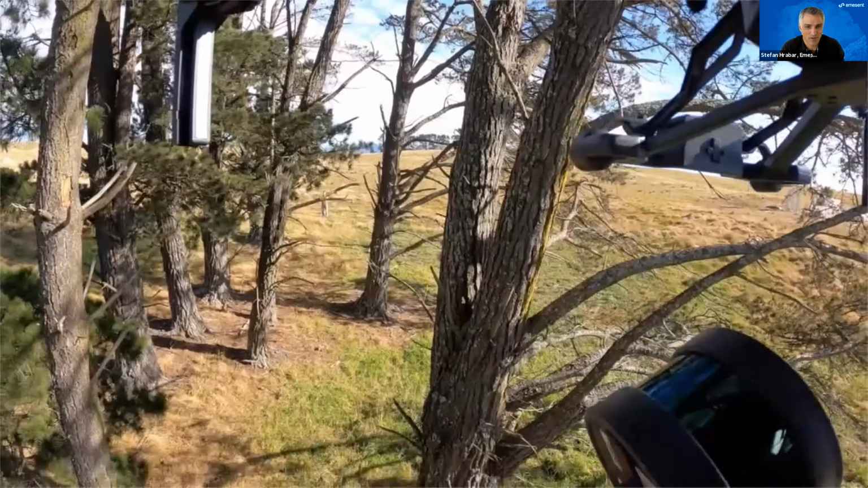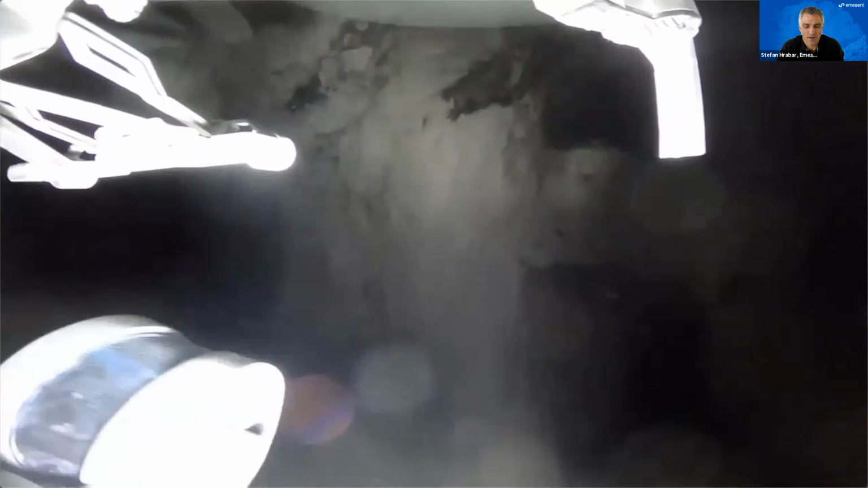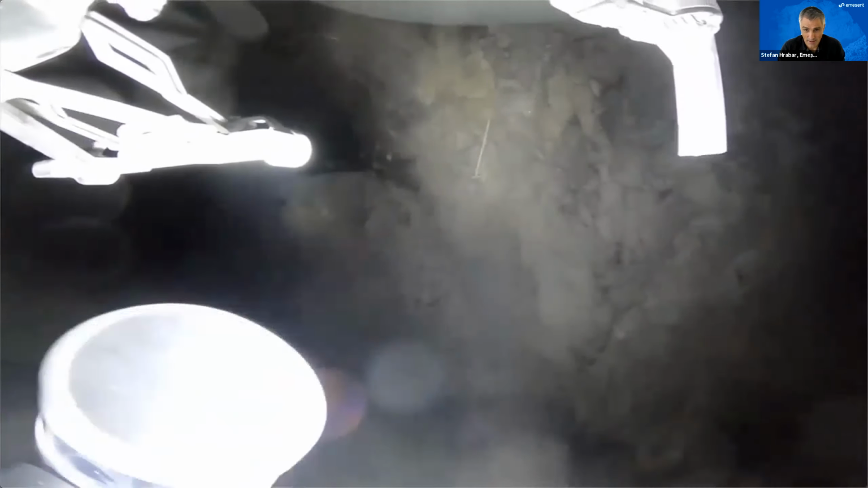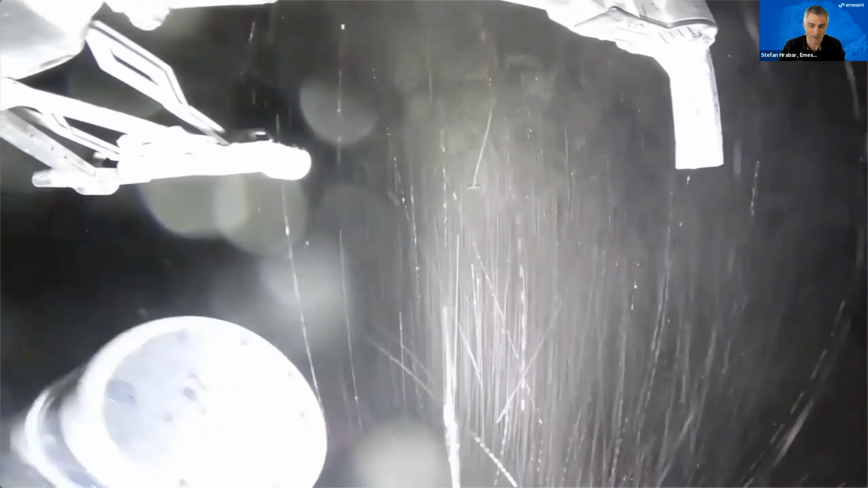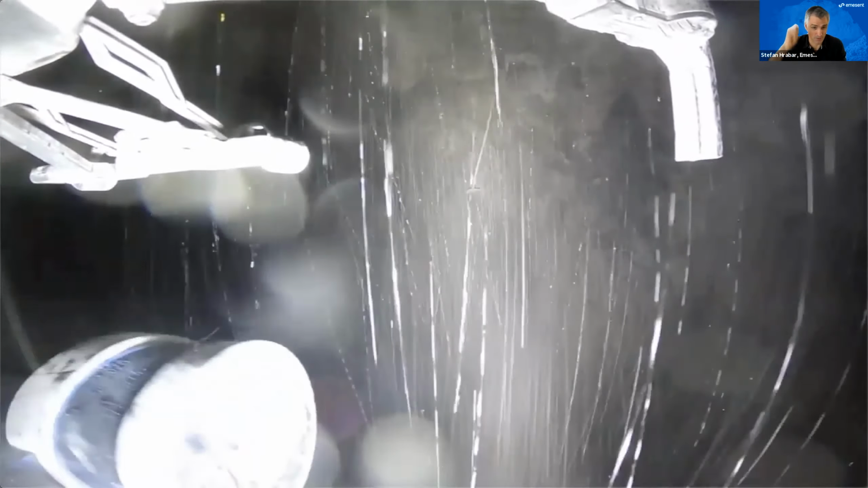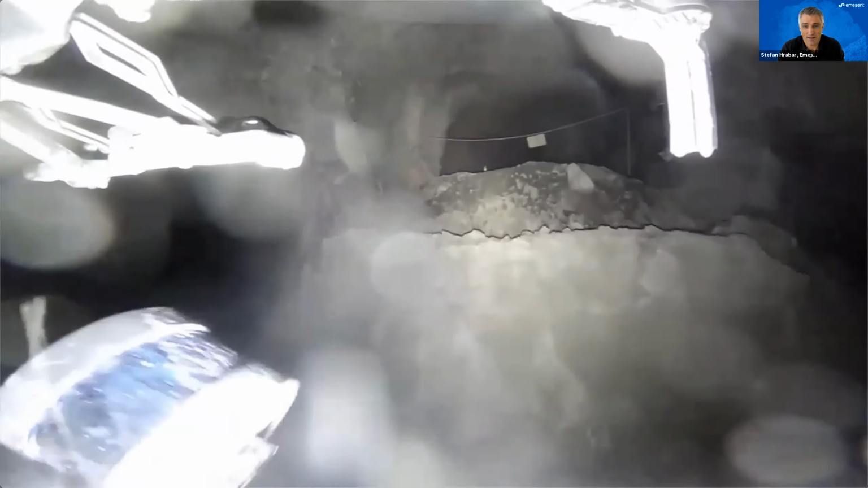So just sending it up into the branches of a tree and just letting it pick its way through these really tight spaces. Here's another example in an underground mine. Again, sending it into one of these voids. In this case, there was water pouring down from the ceiling. So the drone sort of paused briefly at the water, and then carried on along this mission, and obviously, detecting everything that it needs to along the way.